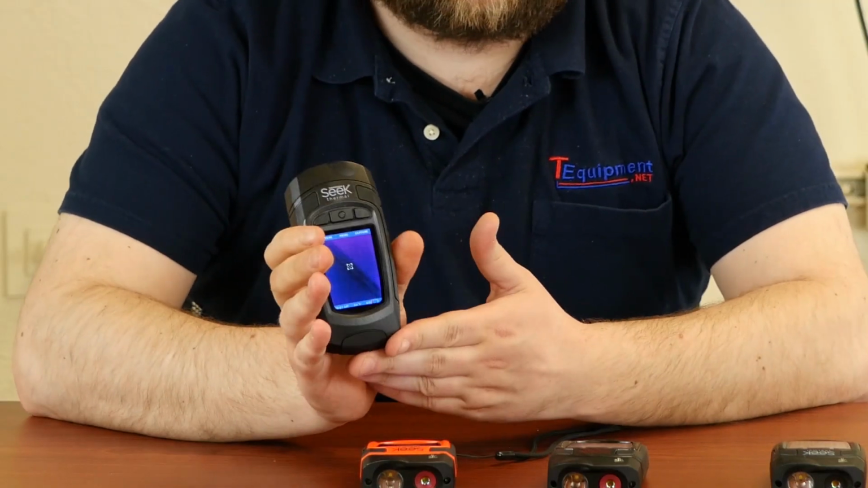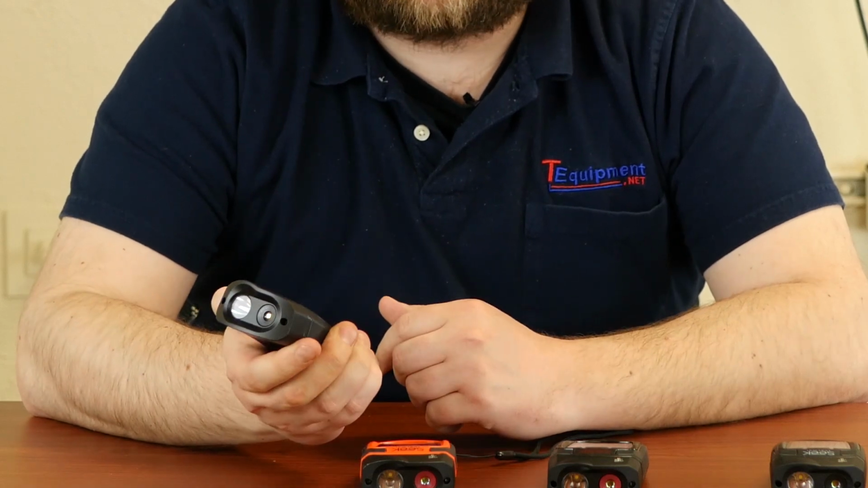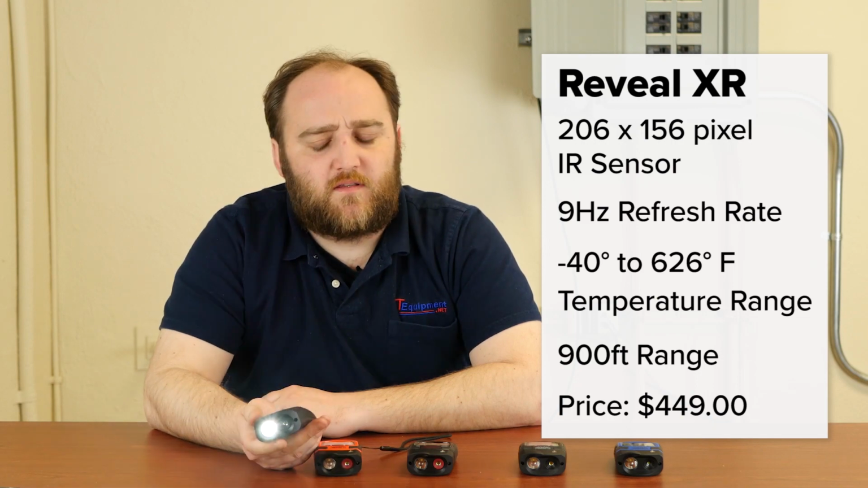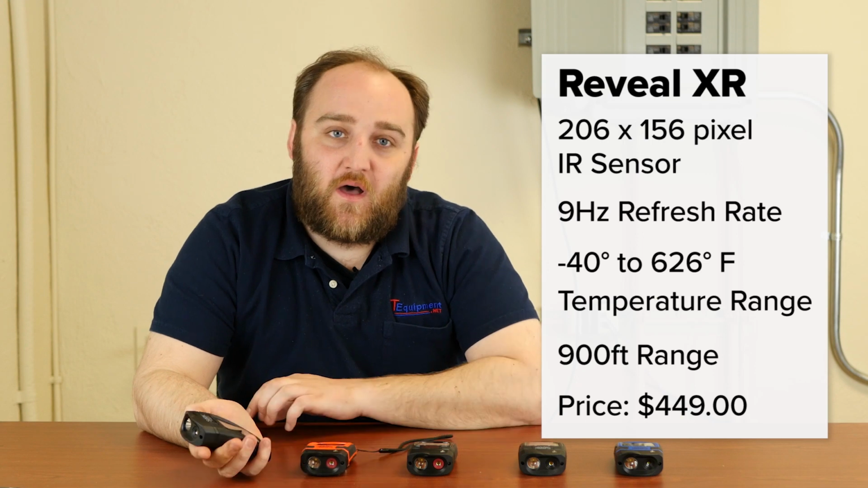Here we've got the standard Reveal. This is a great camera, and it's ruggedized. It's got a flashlight. All of the Reveal models are going to be in the same form factor with the same screen and really have the same menu style with some exceptions. And this model has a 206 by 156 sensor.